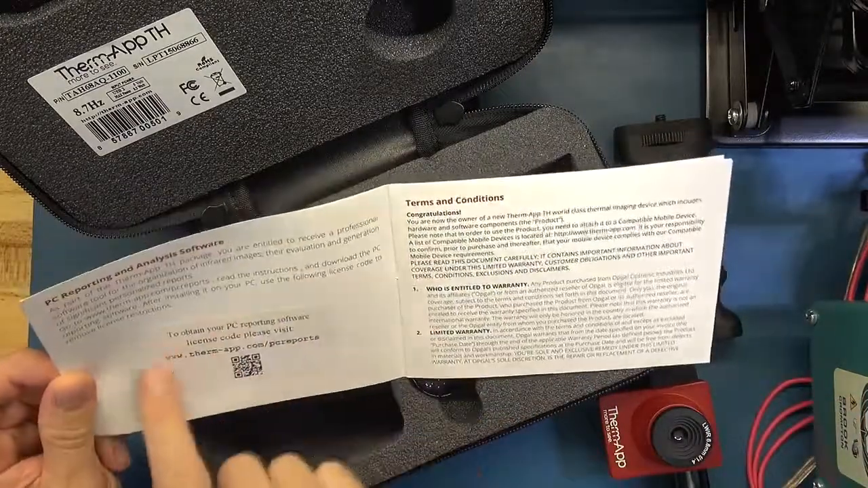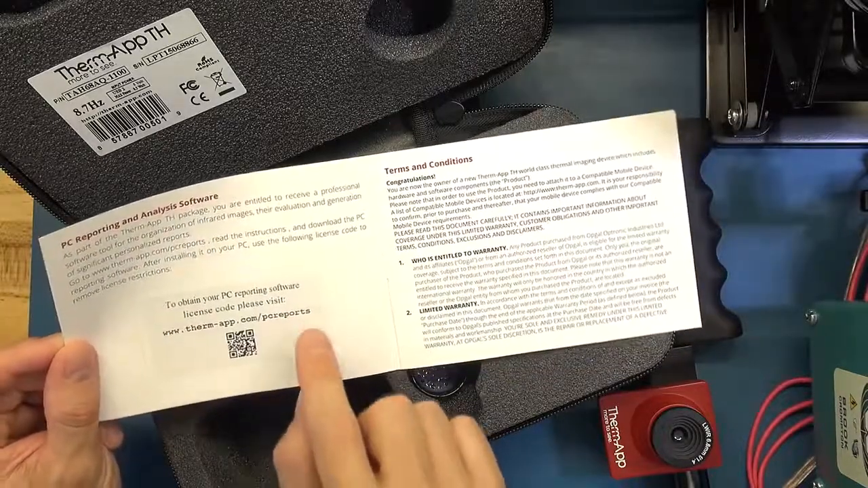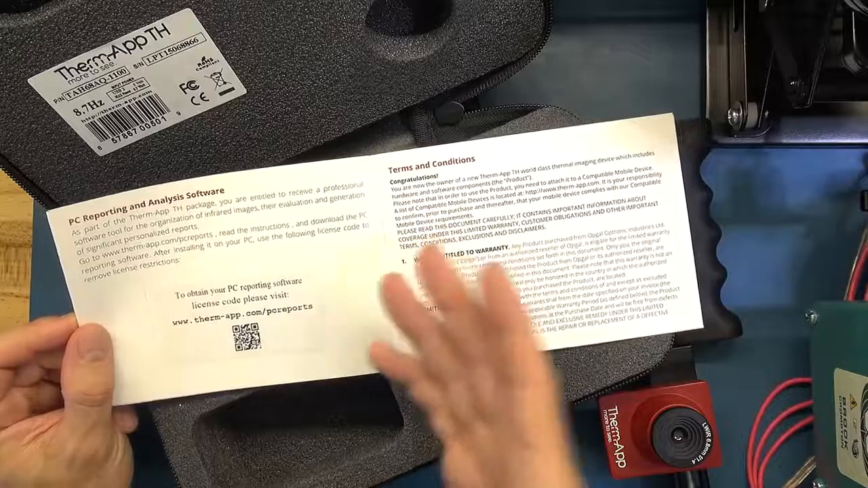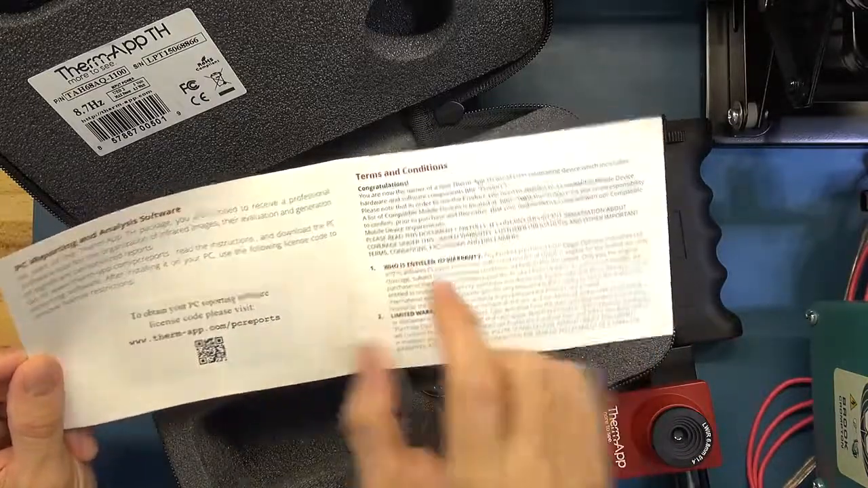And in the manual, you'll receive a link to where you can go and register and get your free software download. So you're not paying extra for the software, it does come with it, but you just have to provide your details, your serial number, so you can get it.